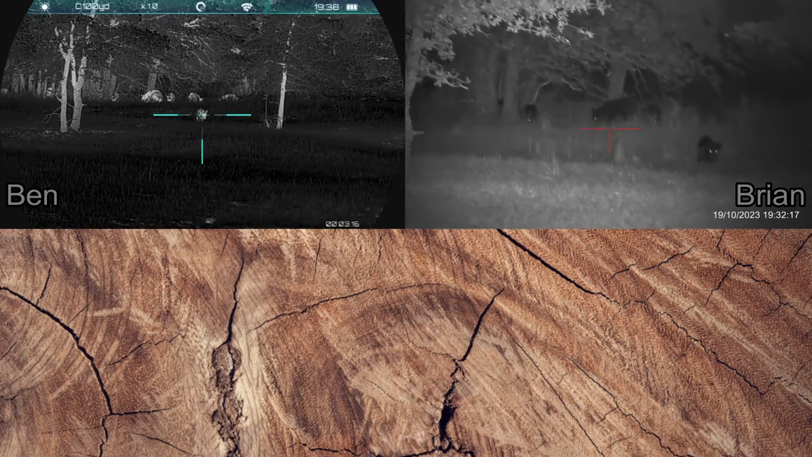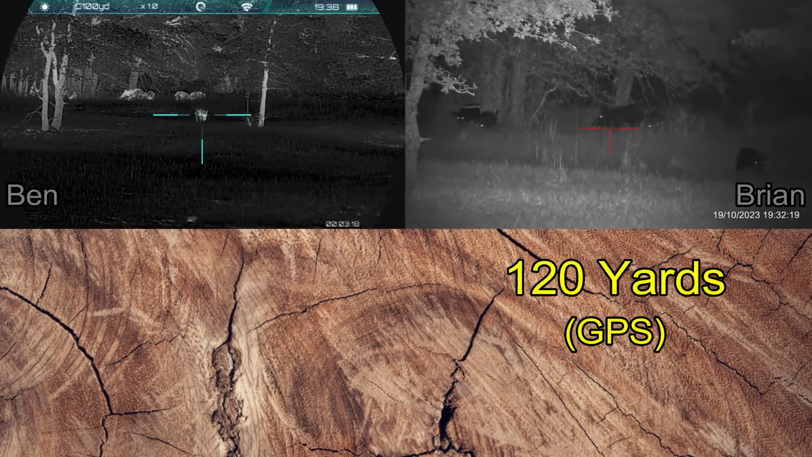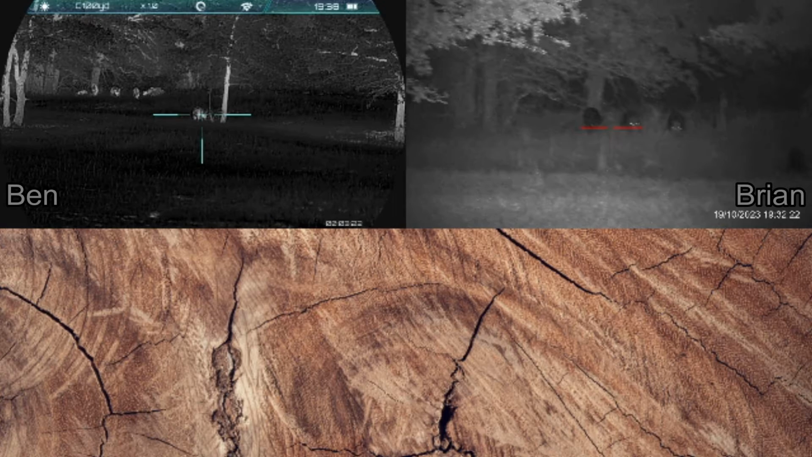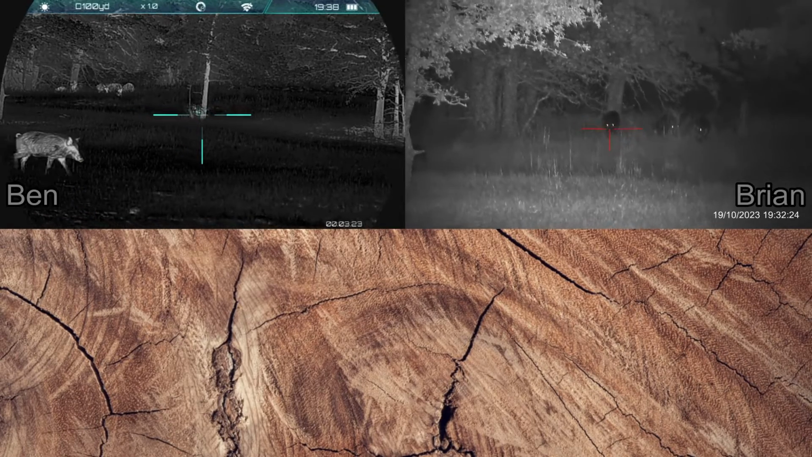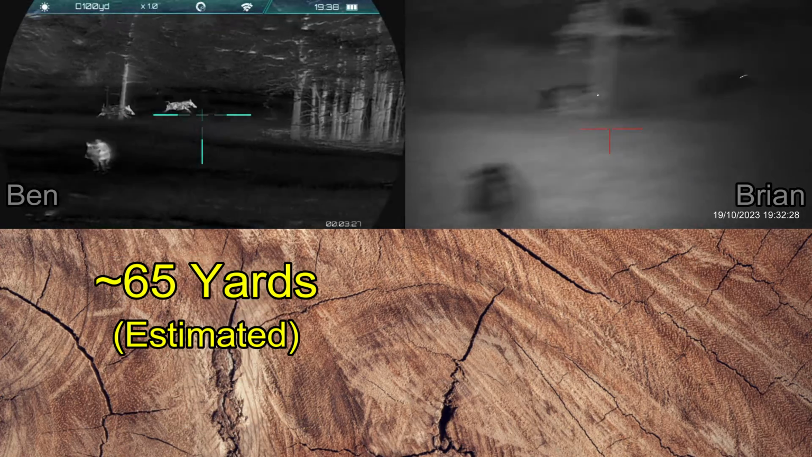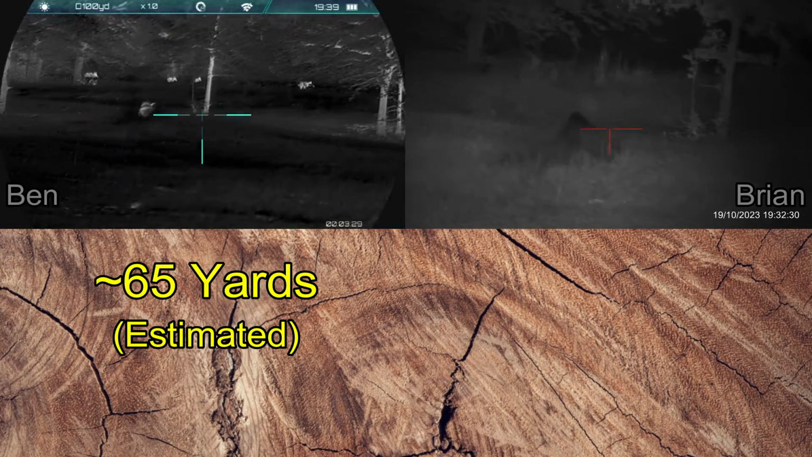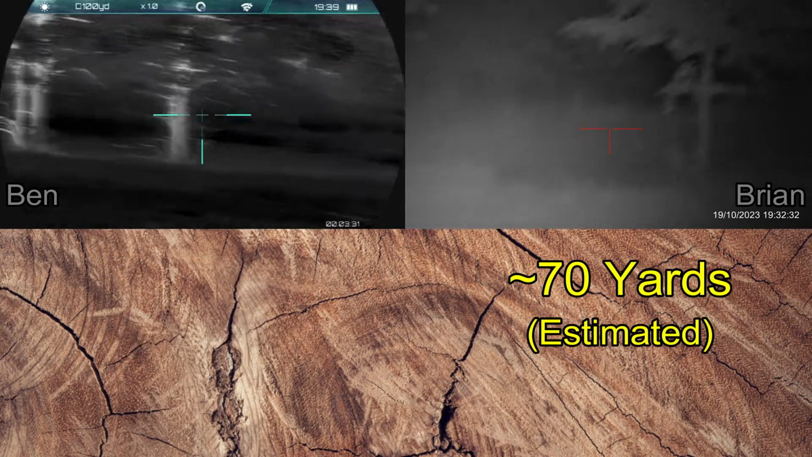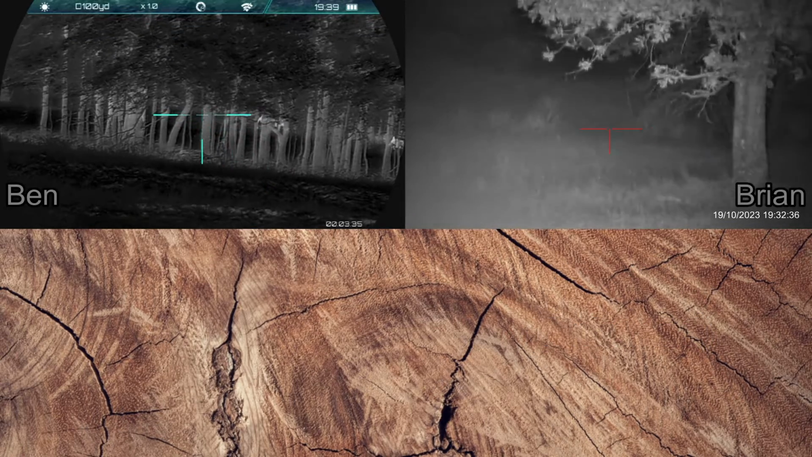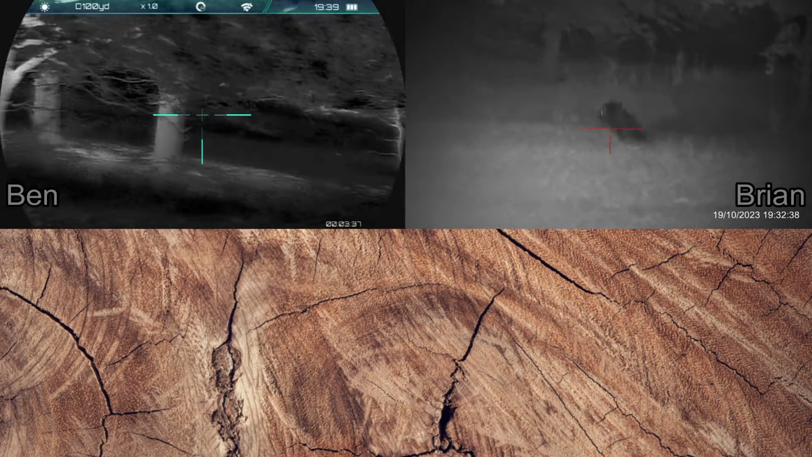And I'm going to ask Ben about what hog he's going to be shooting. Which one are you shooting? So I know he's picked the one that's on the far right-hand side. I just need to pick any other hog at this point. And Ben thinks I'm going to be picking this hog coming in from the left that's at front. 2, 1. But I shoot one in the back. Ben shoots what he thinks is my hog in the butt to stop it for me. I finish it off as Ben picks up runners heading off to the left.